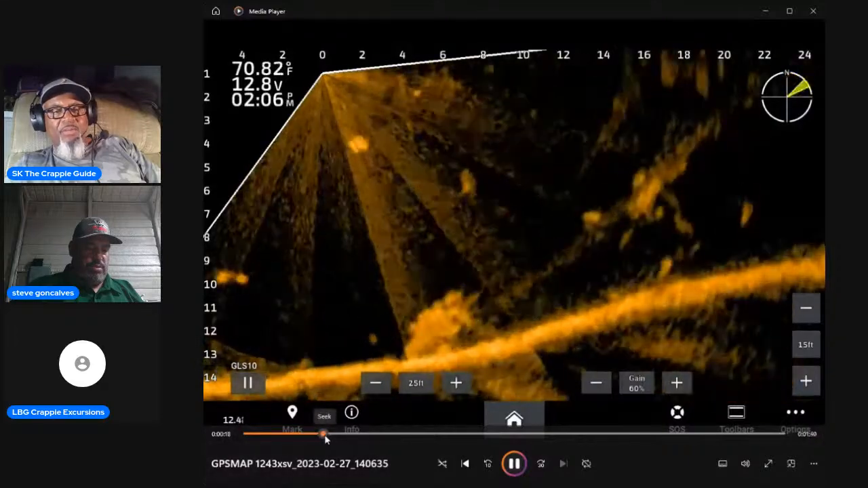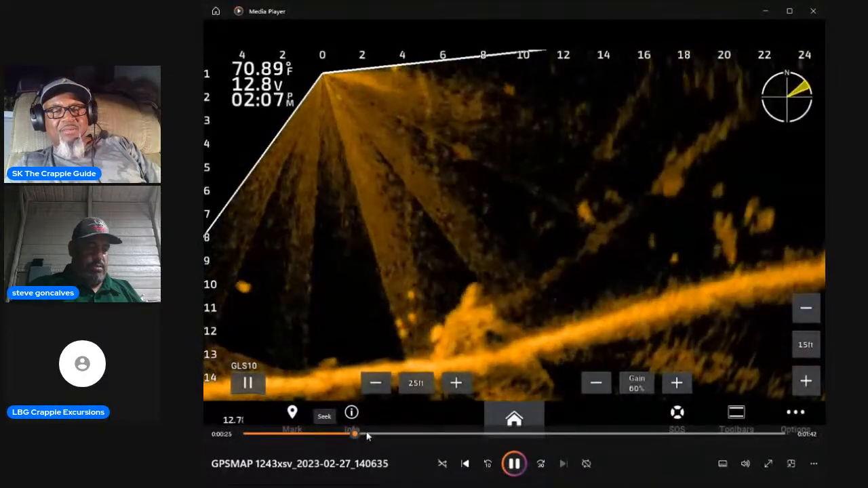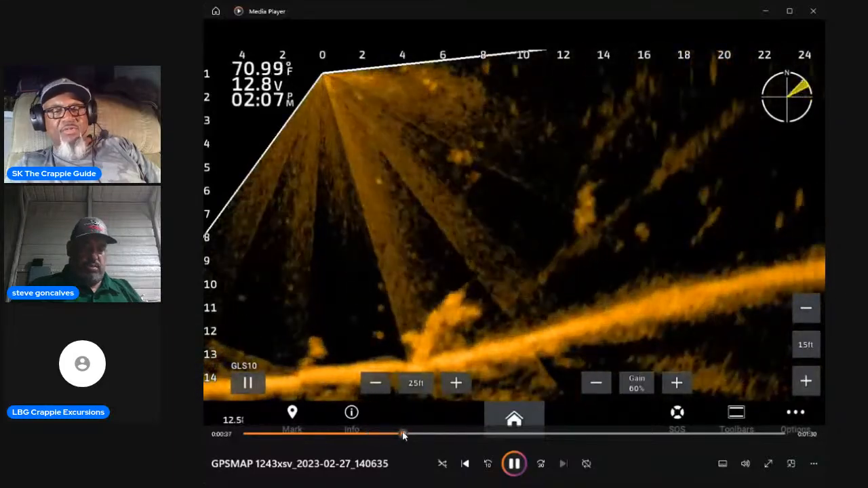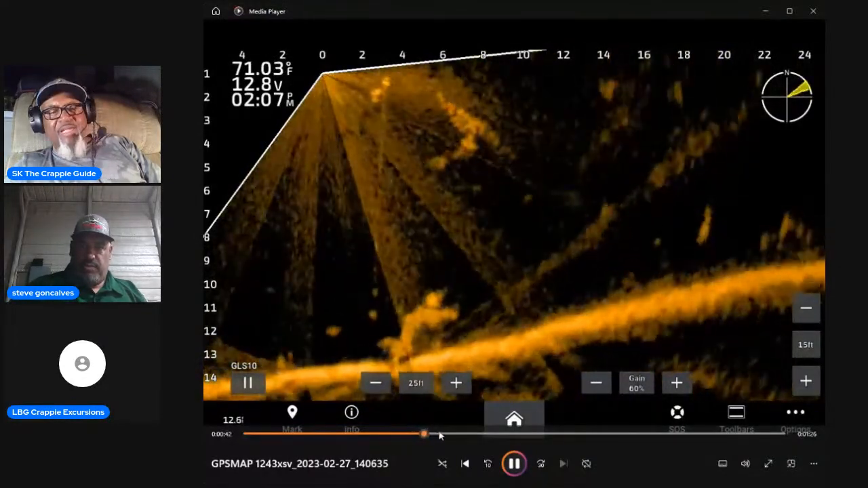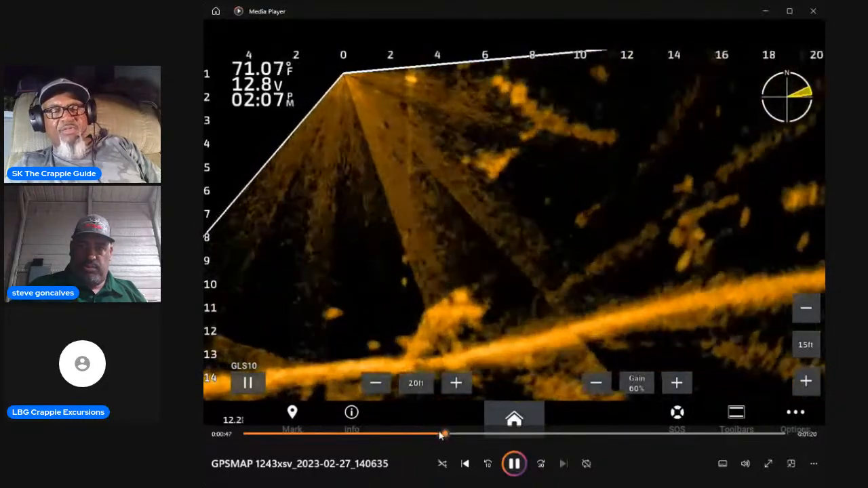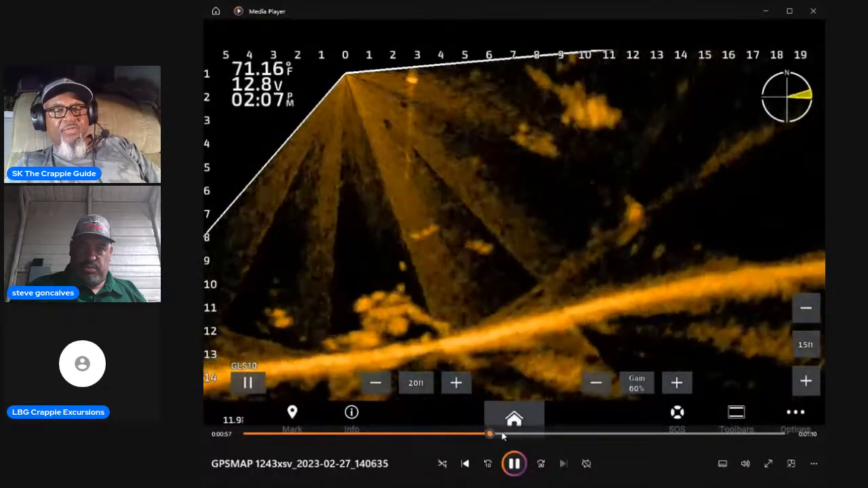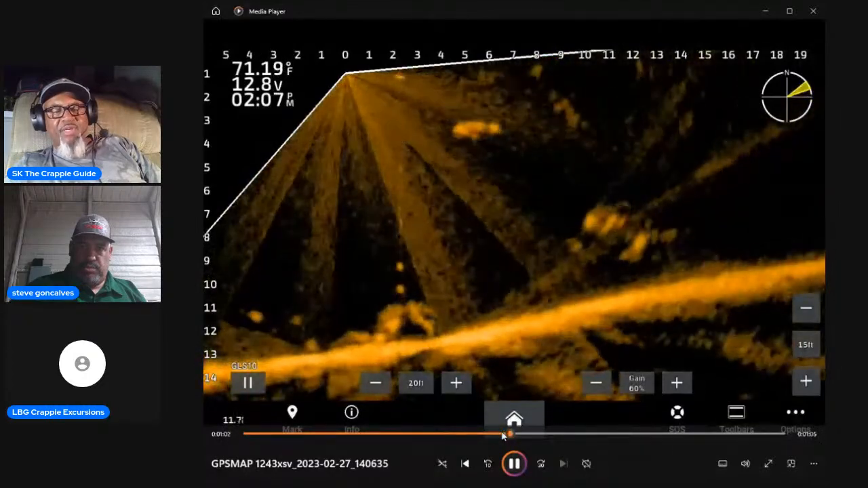I'm gonna fast forward it a little bit, but you can see I'm pitching my jig out there and trying to get that fish to commit. There's a couple fish on top of that stump right there. You can see how bright they are. And it's like I say a lot, if you're looking to see a whole fish while you're out here chasing these fish, you're making a bad mistake. The brightness that those fish give off is how you determine what's a fish versus structure.